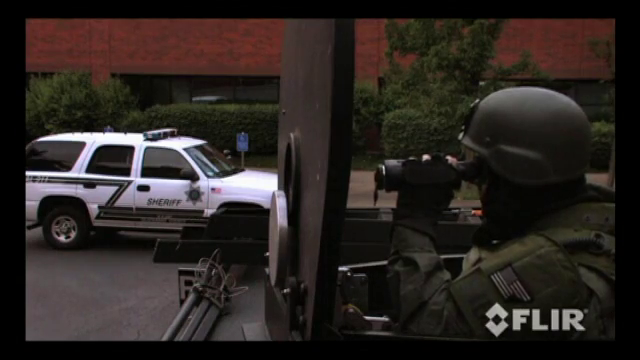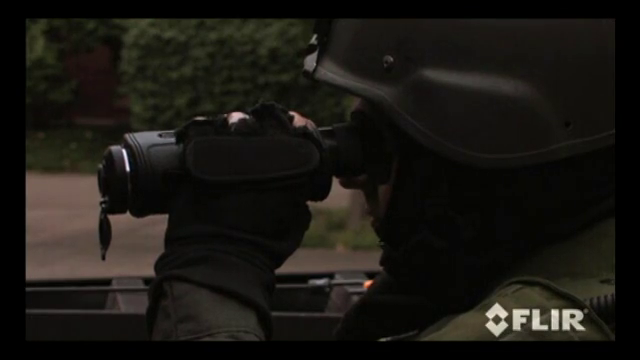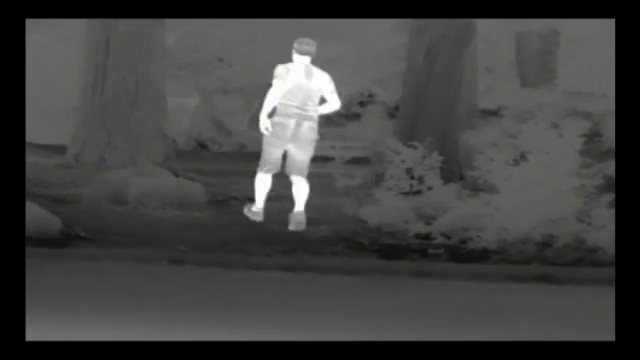The FLIR H-series is the first thermal imaging camera especially designed for law enforcement. Every feature was engineered with only one thing in mind: to maximize its utility in the mission that law enforcement officers encounter every day.